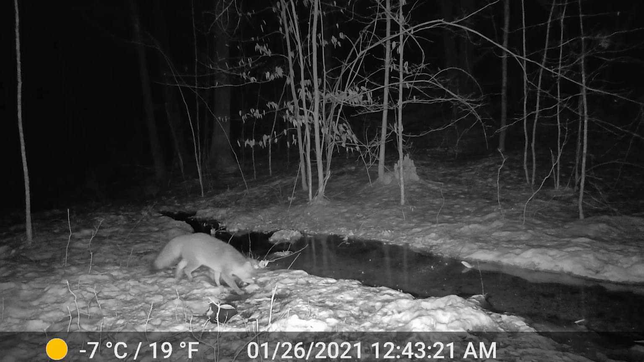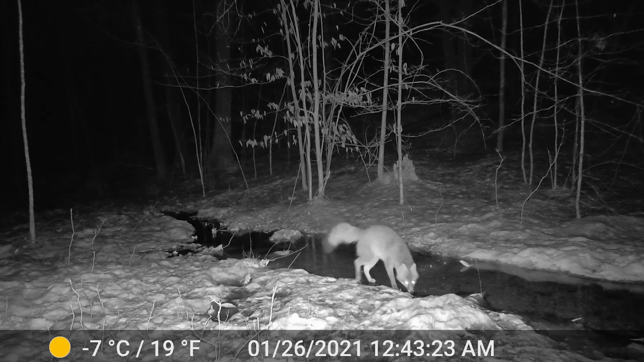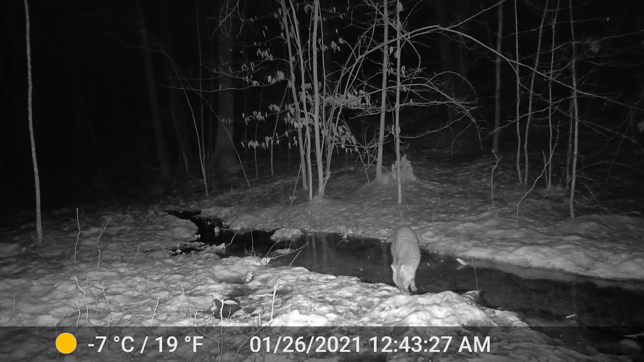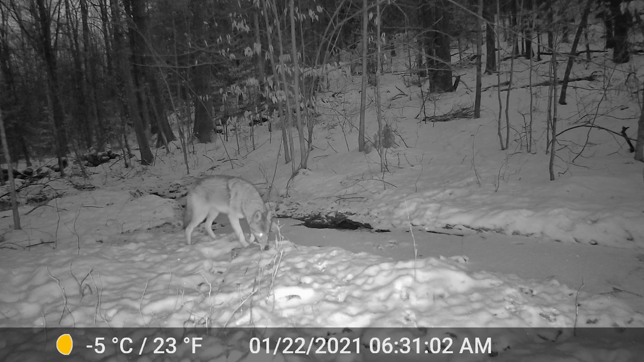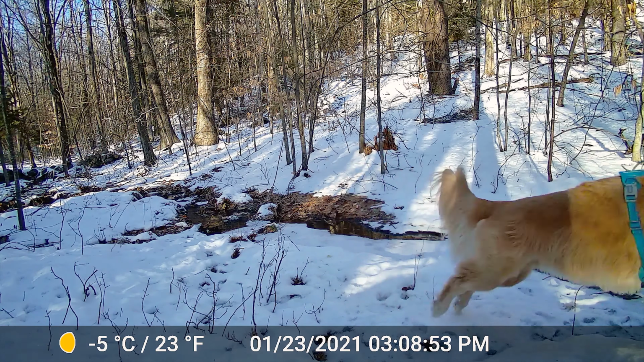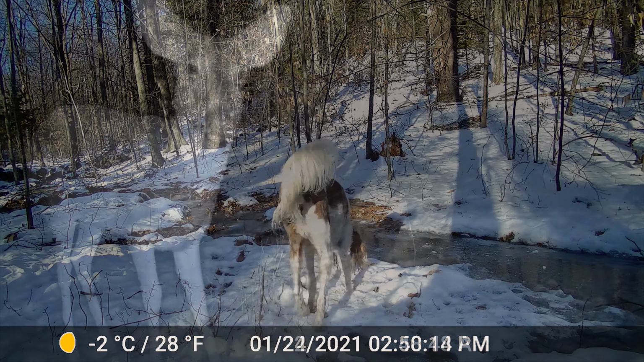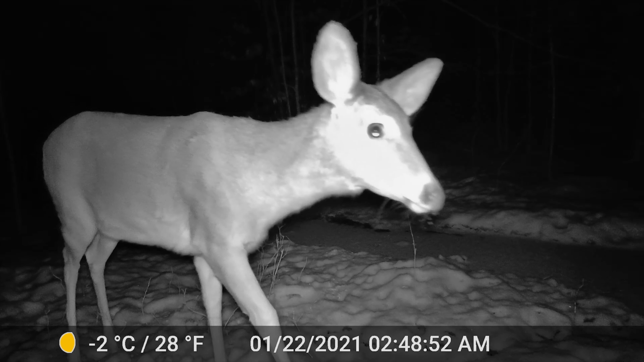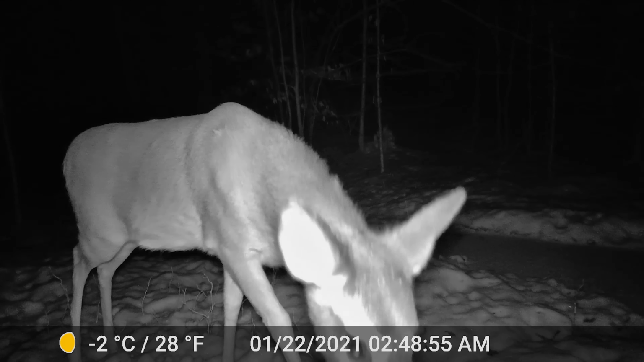The camera set up by the stream near the base of Milk Snake Mountain captured 3 species of canine, including this gray fox, its larger cousin a coyote, and several Canis lupus familiaris. Let me conclude with this white-tailed deer seemingly quite curious about the camera.